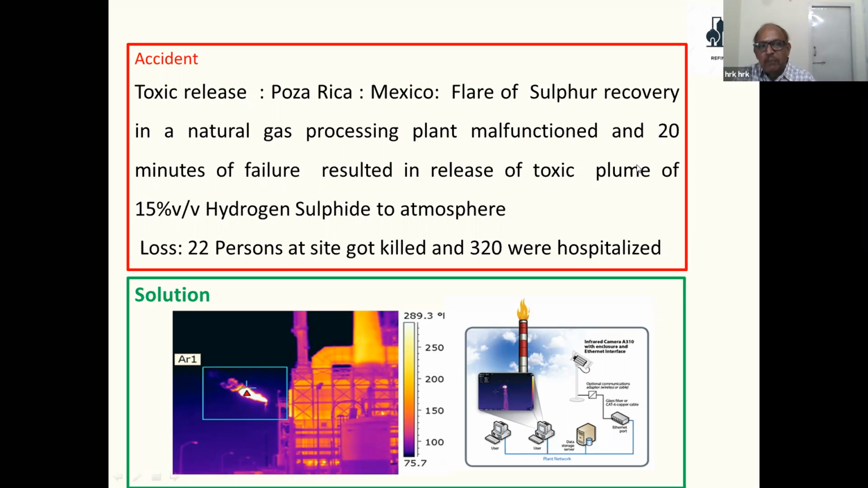That resulted in 20 minutes of hydrogen sulfide release, which caused 22 persons at the site to be affected and 320 persons hospitalized. This we can now prevent. If the flare pilot fails or any other flare is not working, we can connect the system to infrared measurement that can immediately alert people and allow corrective action to prevent a major accident.